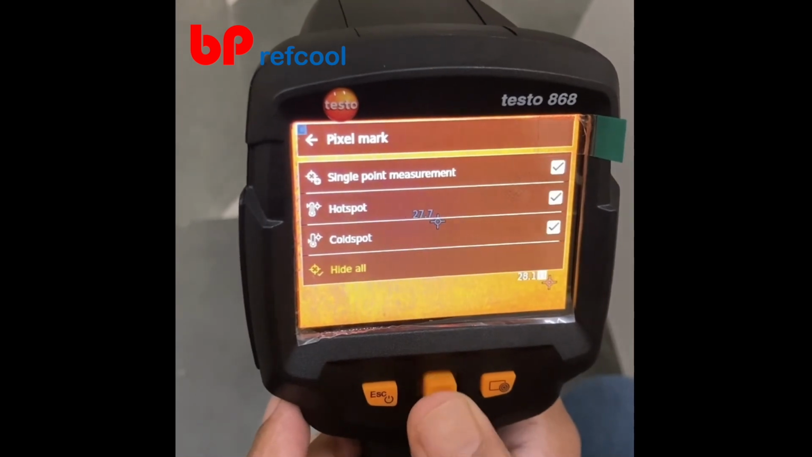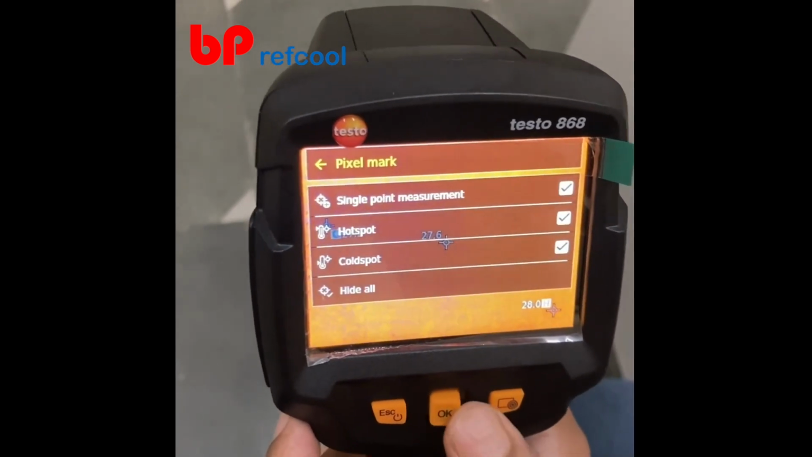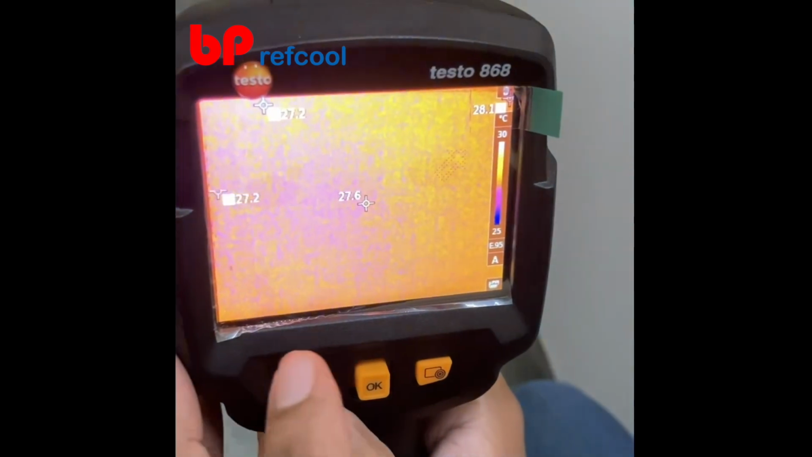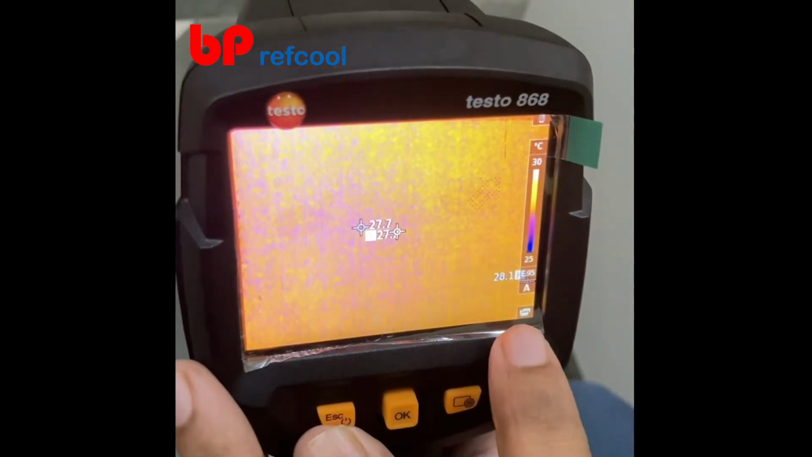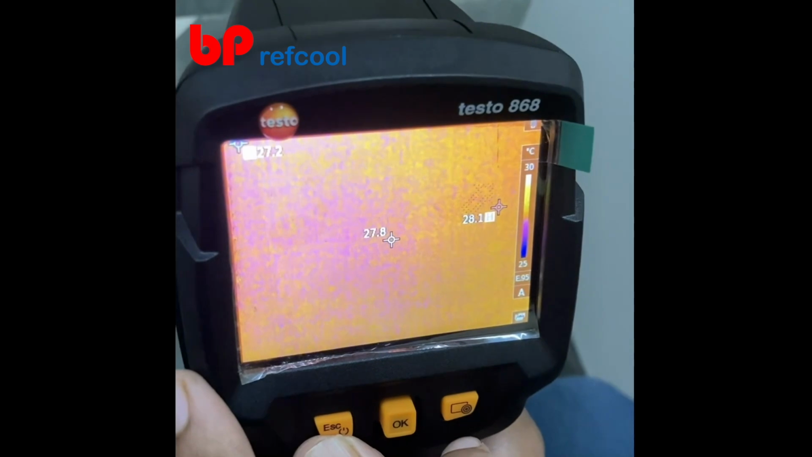Let us see how it looks. Right, so we have selected this. We'll go back to the main screen, and you can see all the 3 spots are there. This one is the default one. The one with C written on it is the cold spot, and the one with H written on it in red is the hot spot.